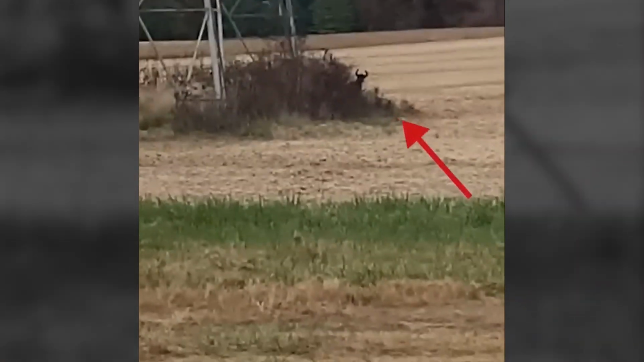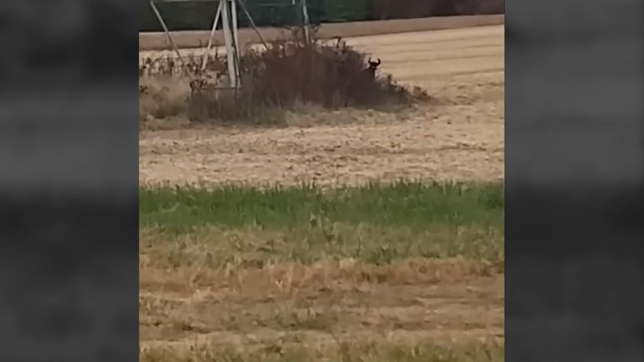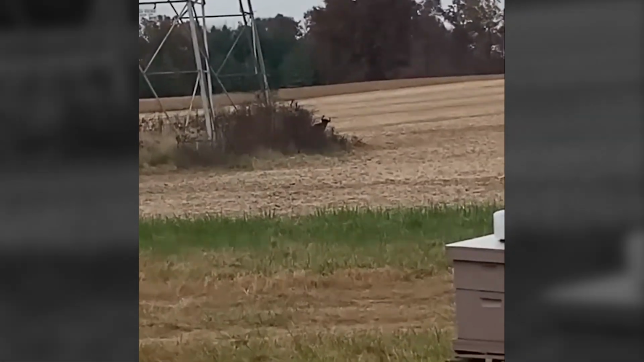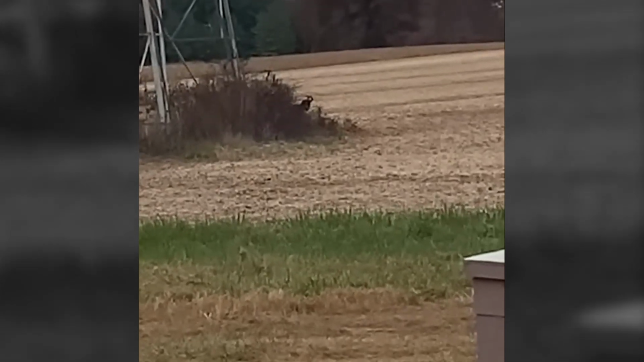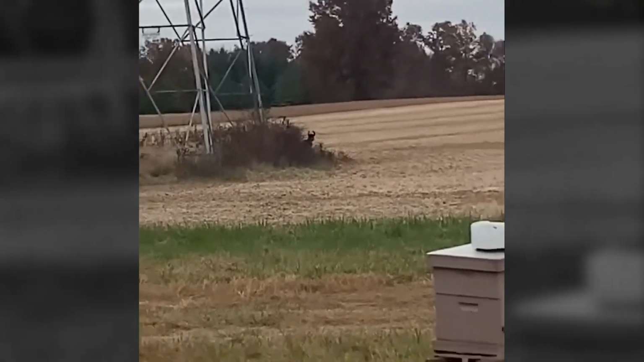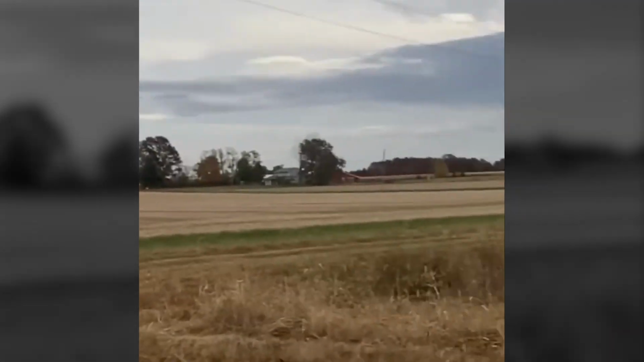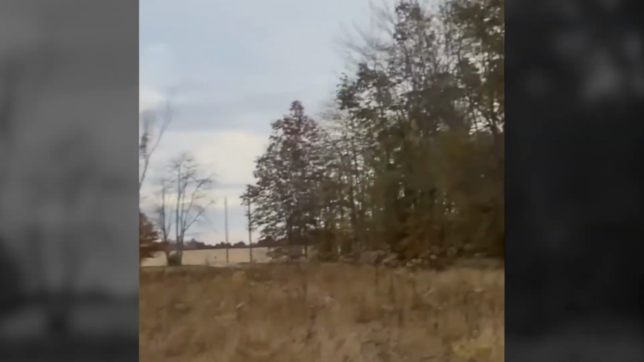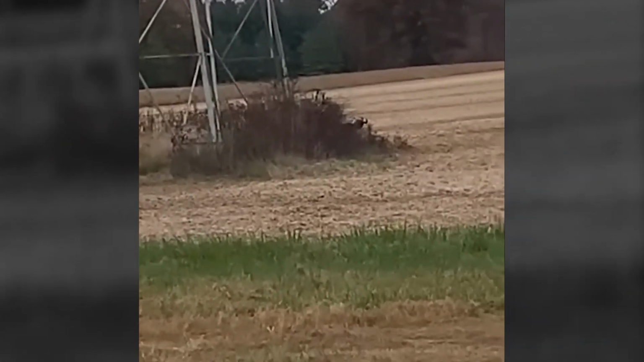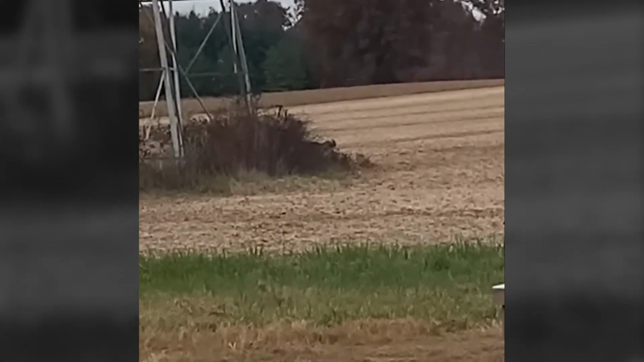On a quiet, peaceful field, someone was filming the calm scene, capturing the beauty and calm of the moment. But the quiet was suddenly disturbed when something strange appeared beneath a tall electricity pylon. From the bushes, a creature stepped into view. At first, it seemed like a goat, but something was off. It didn't move like a normal goat, and its horns were oddly shaped, not like anything you'd expect.